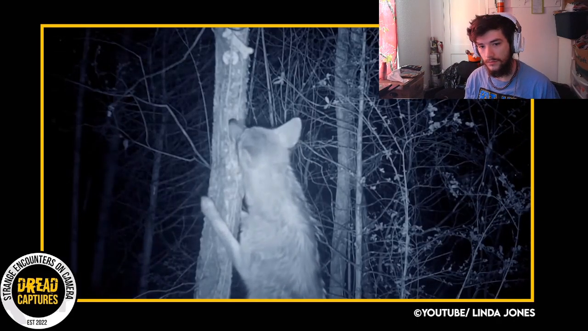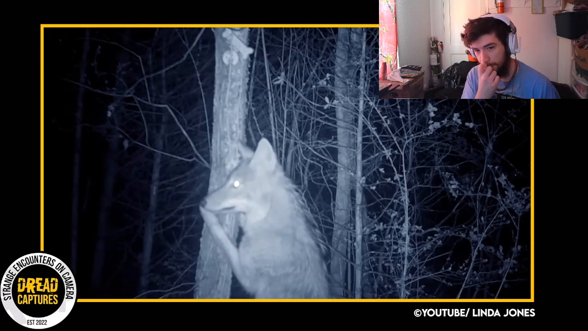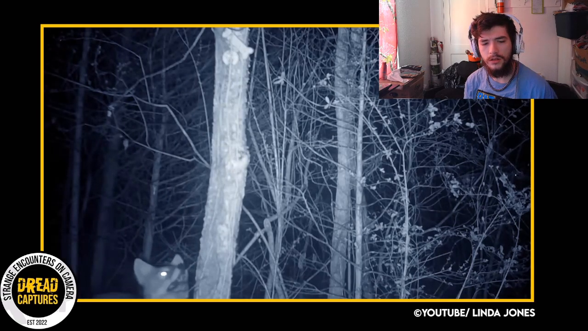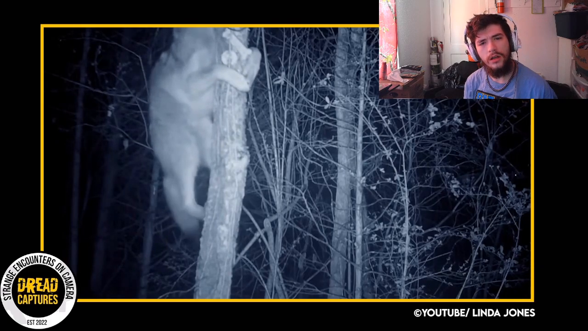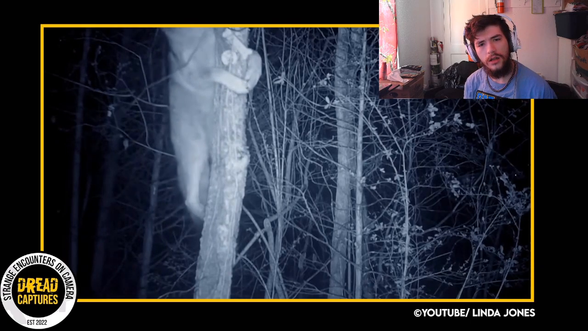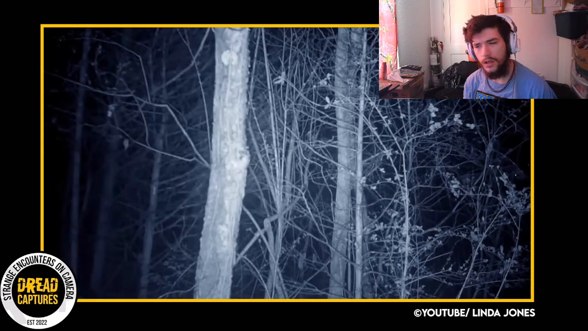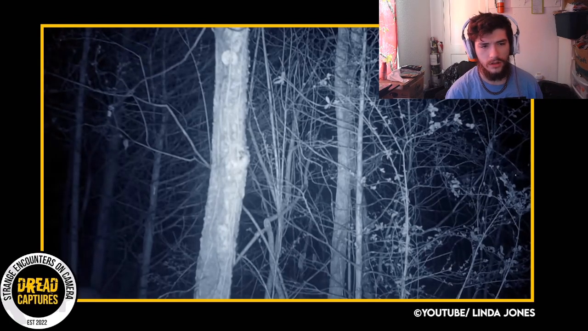As the video starts, you can see the coyote is interested in the tree, and if you look a little closer, you can see there's a dog bone tied or somehow attached to this tree, and he wants it. What he does next is very impressive. He scales right up that tree, keeping his eye on the prize. Now, I have seen videos of similar things, but I've never seen a wild coyote caught on a trail cam doing it. What the heck?